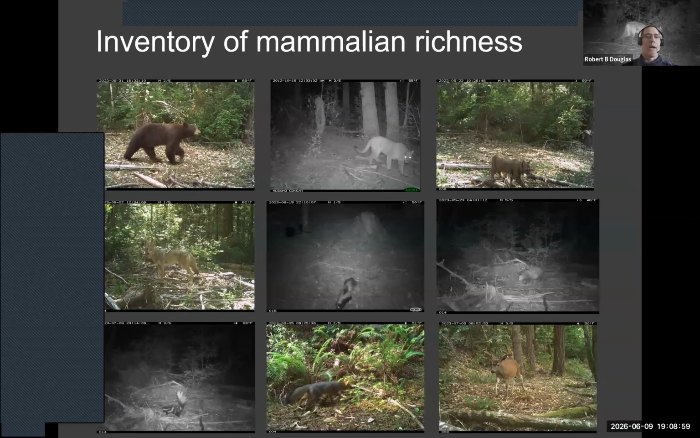At the same time, these efforts to survey for rare carnivores were also a great opportunity to inventory more common species found on these landscapes, so to develop monitoring programs for inventorying mammalian richness. And that's where a lot of effort had been placed into trying to understand the occupancy and distribution of these other species and how they change over time by going back to some of these sites 5 years, 10 years down the line.